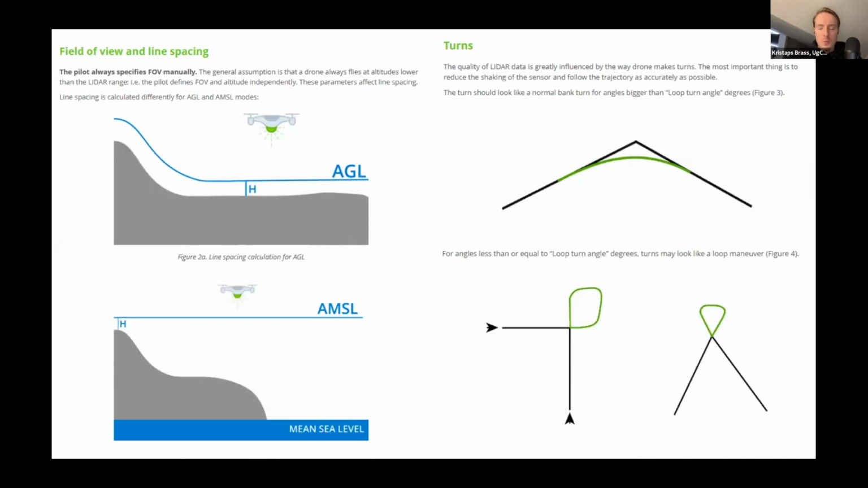So essentially, when you're planning your flights, as far as the altitude goes, there's two main ways you can plan your flights. You can either plan them according to AGL or above ground level altitude, or MSL altitude. In general, with LiDAR flights, you want to be flying according to AGL altitude.